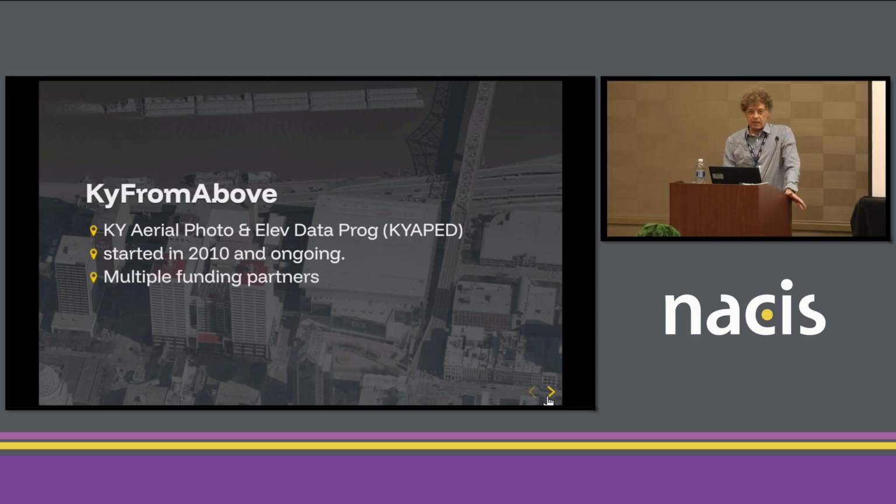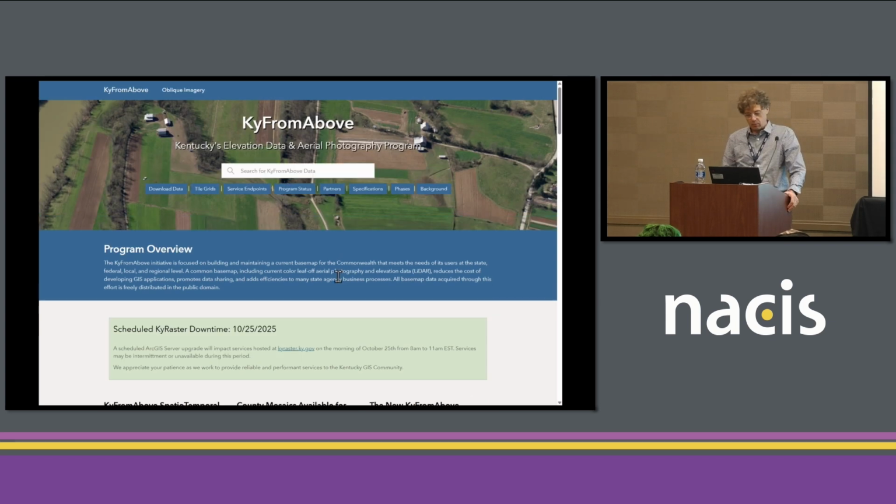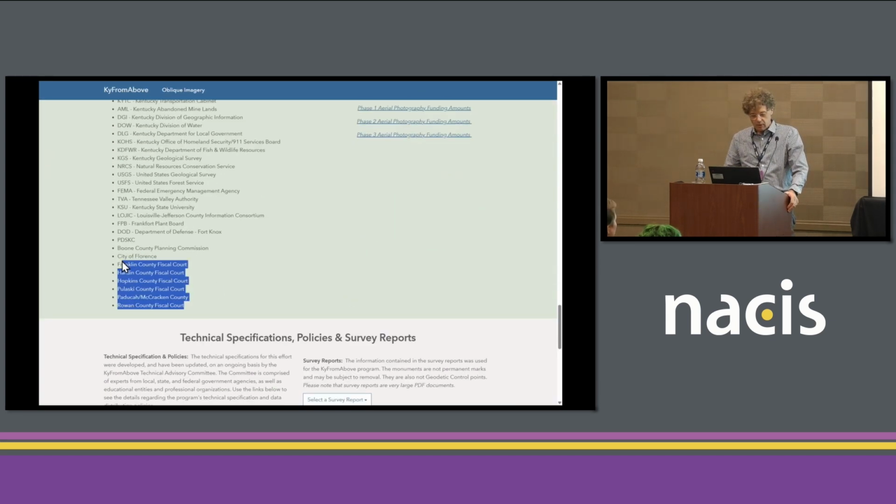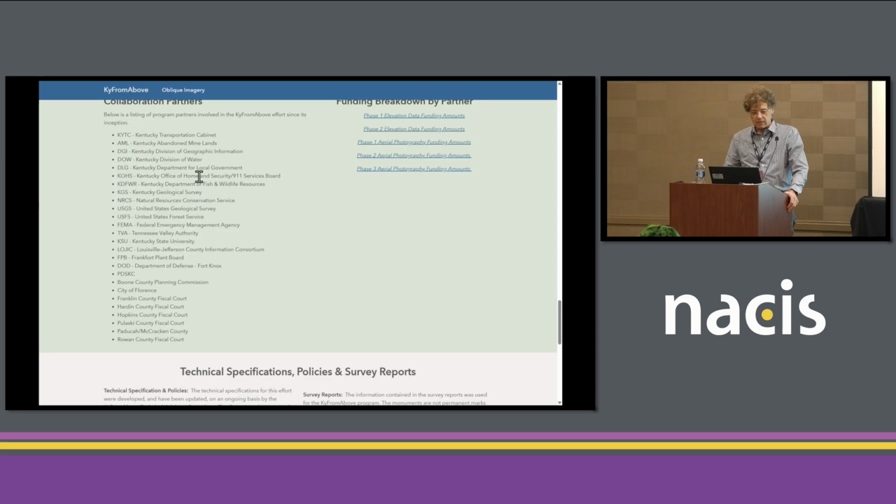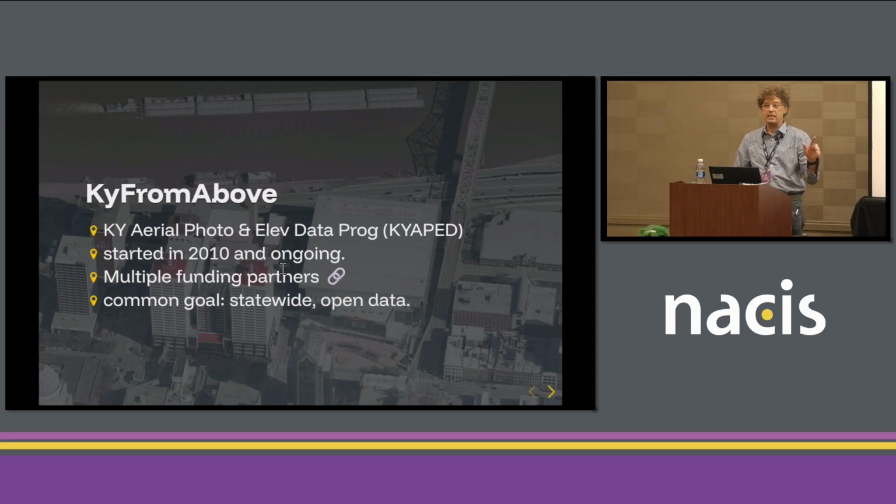What's interesting about this project is that it's not a single source origin of funding. This is critical. If you look at the funding partners, it shows the collaborative nature. We have local organizations, counties, cities, public-private entities, federal organizations, and state organizations. All of these come together to produce this data, and here's the important part. The common goal is that it's statewide, comprehensive, open, and accessible.